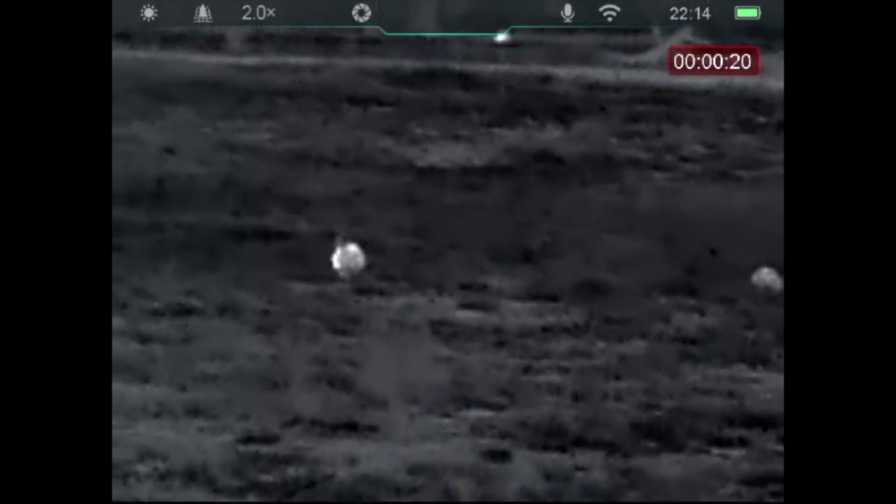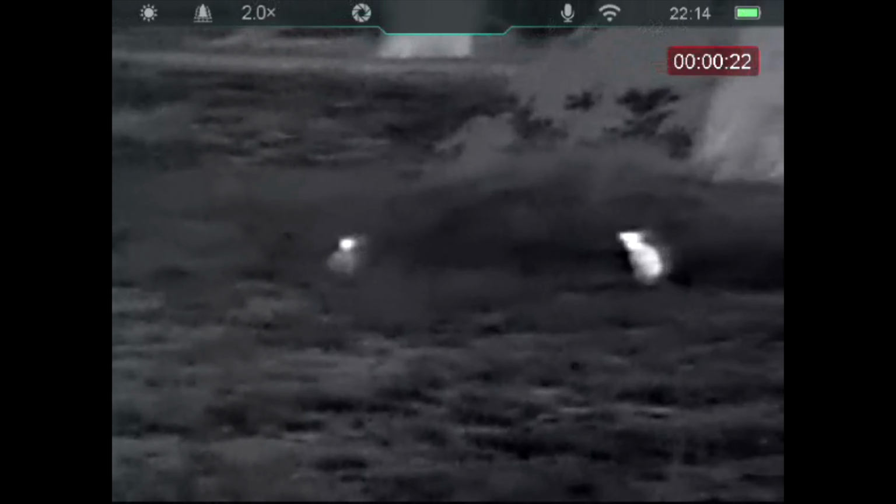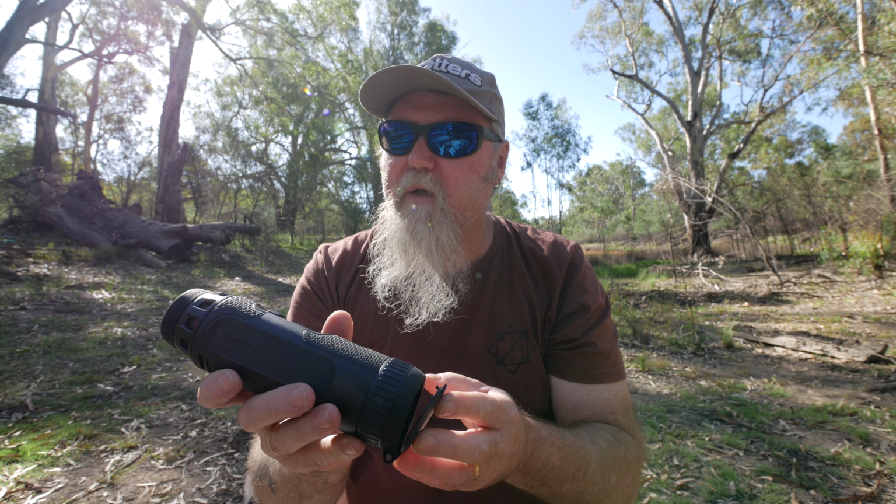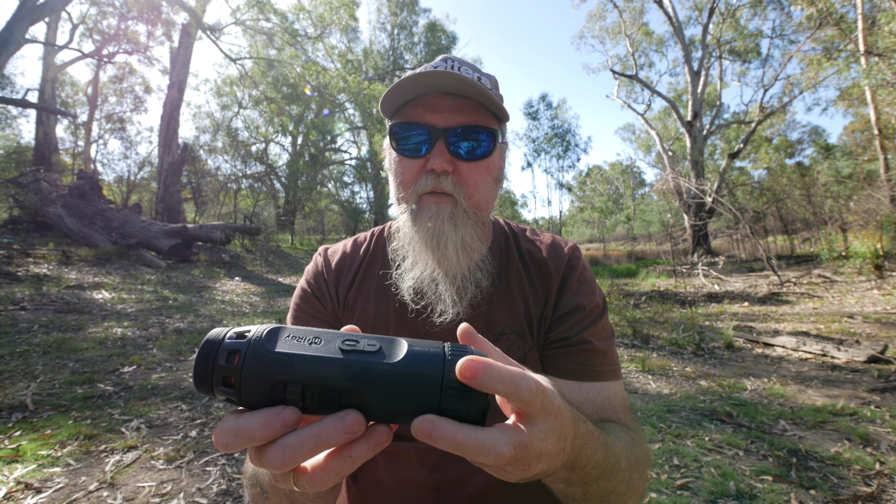It's not terrible, you can get it in sharp focus, but you have to concentrate a little bit on it. I'd prefer it if you just did it without really having to think about it too much, but it just happened very easily. And that's about the only thing that was a bit of a con for it.